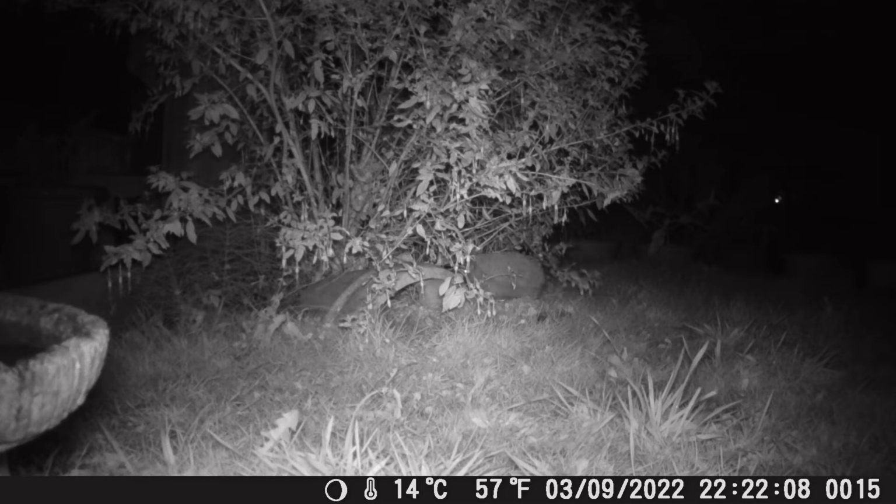Also, I didn't realise that the hedgehogs can enter it not just from the front where you can see the round bit, but also that it must be broken or there's deliberately a hole in the side that they can get in, or at the back, so they can get in and out from two different entrances.